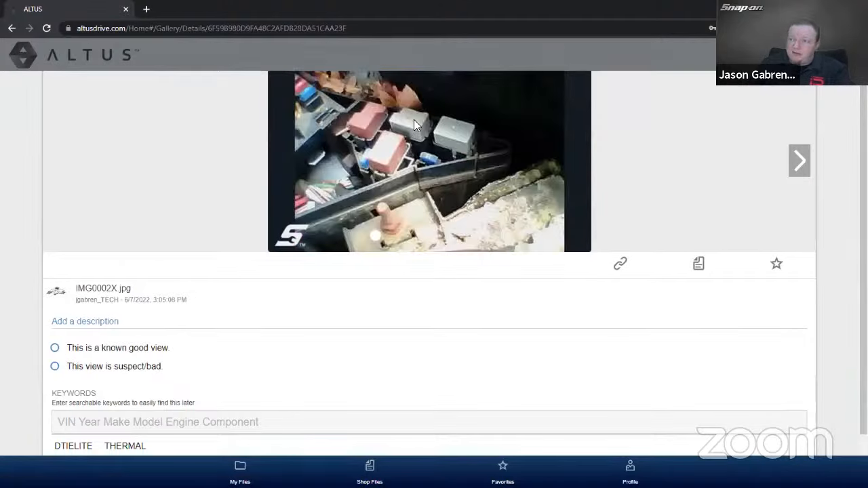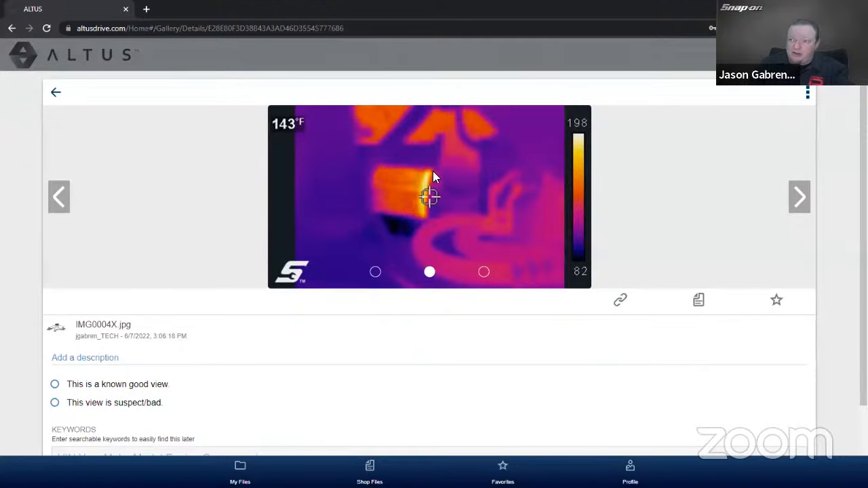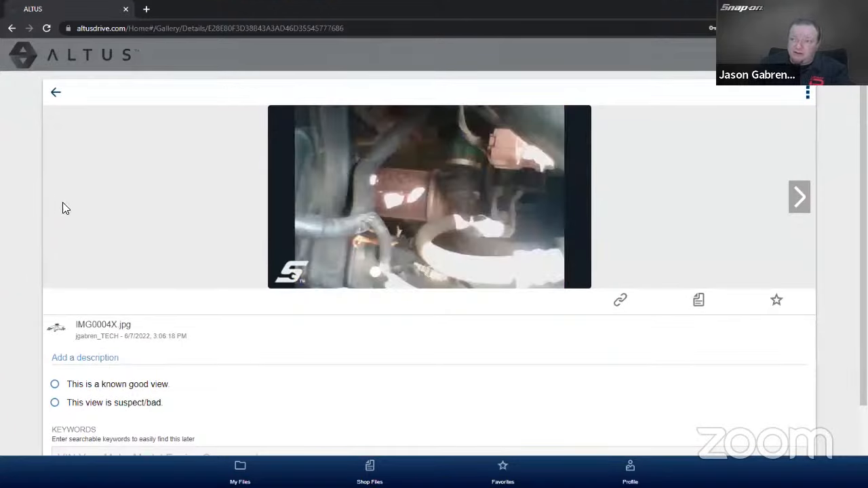This one's a cat. So you can see the catalytic converter after idling for a little bit. And it's got actually a shield on there, so it's only like 143 degrees. So it brings it down about 50 degrees. We can see that shield right there. It's got a heat shield for the axle.